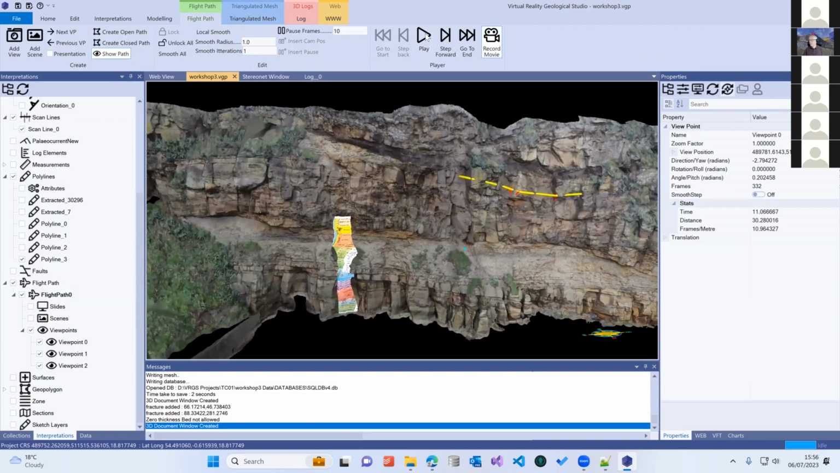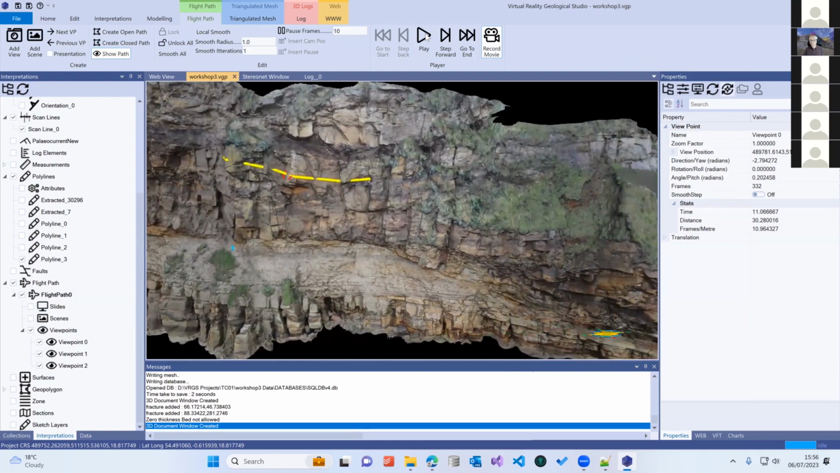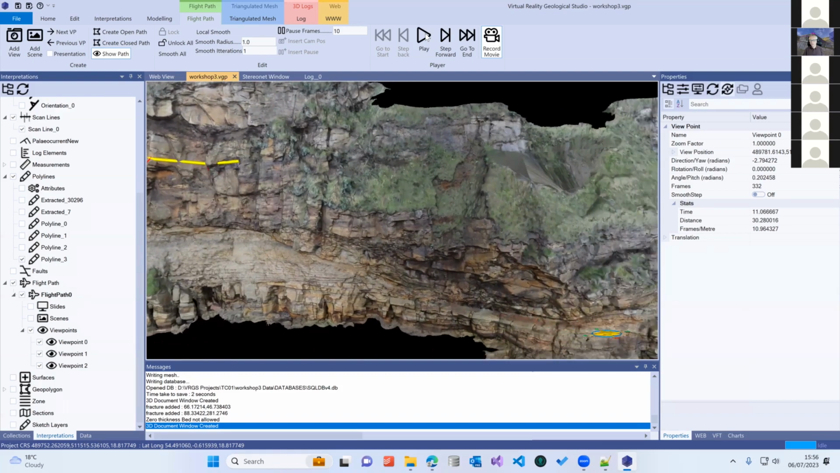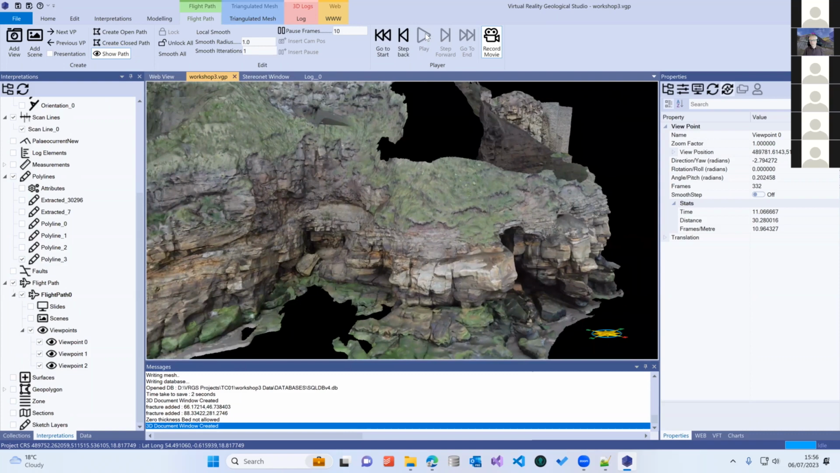And this is playing the flight path. It's making a recording of it. That's got to the end. I'll stop the movie. Let's quickly see if I find where I've put it. It should be on the desktop.